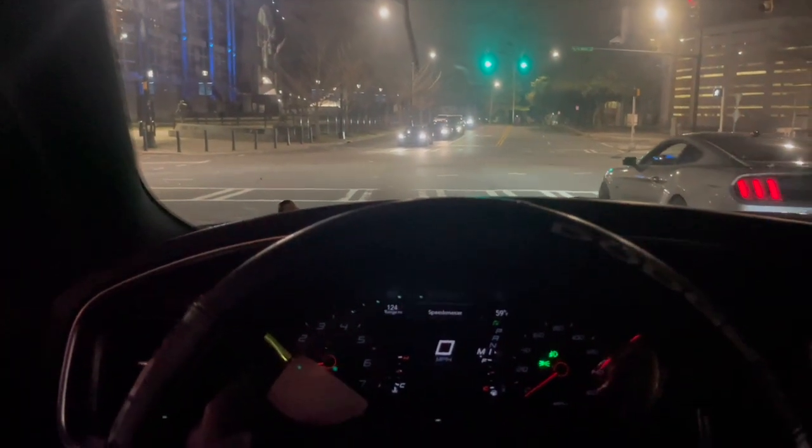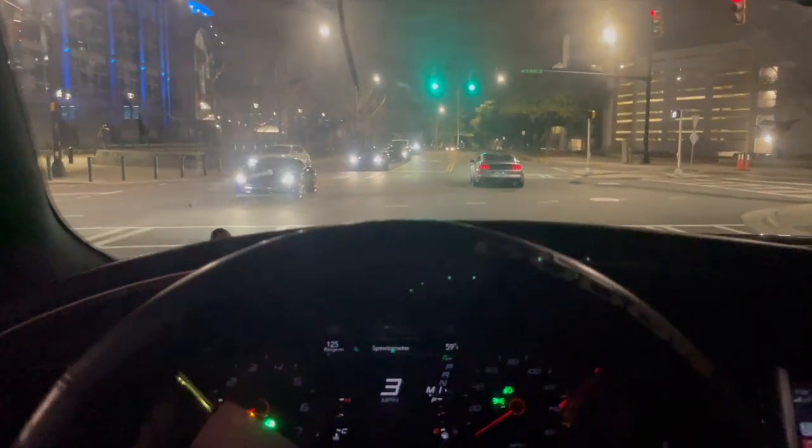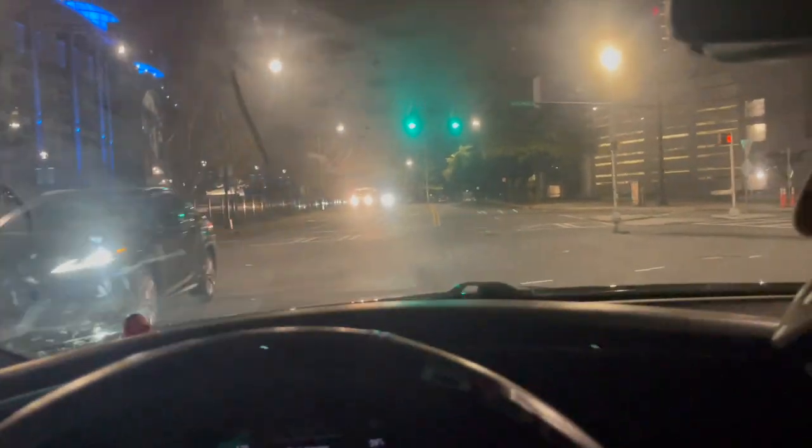I know a lot of people are probably wondering why I got that. I don't know where the hell dude's going. What the hell is this? Cat? Damn, what the hell they got going? Trying to see where they finna push up to.